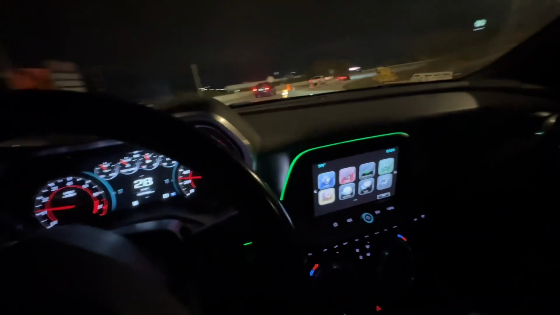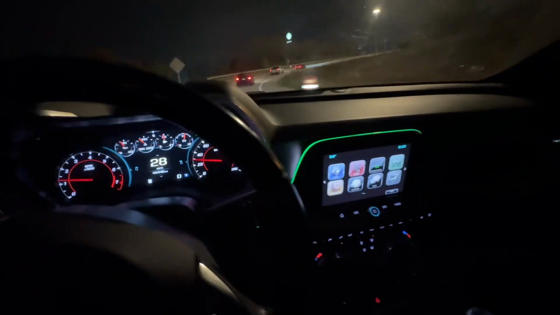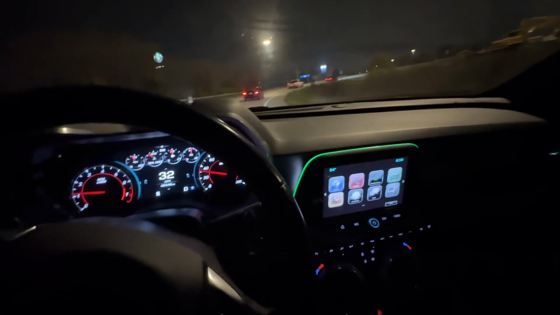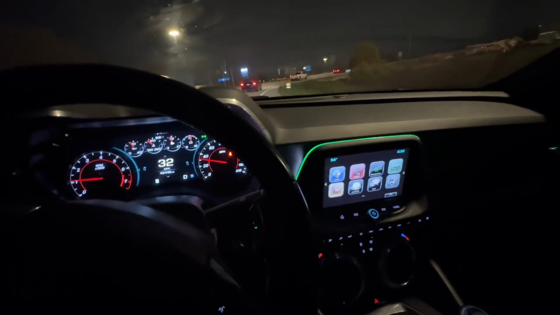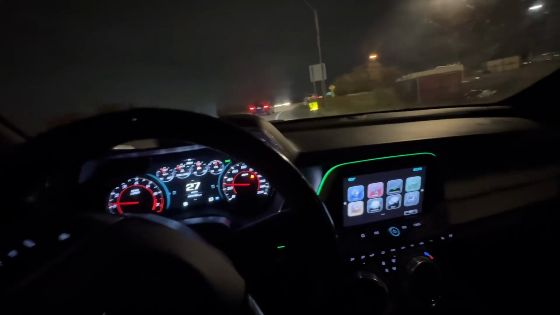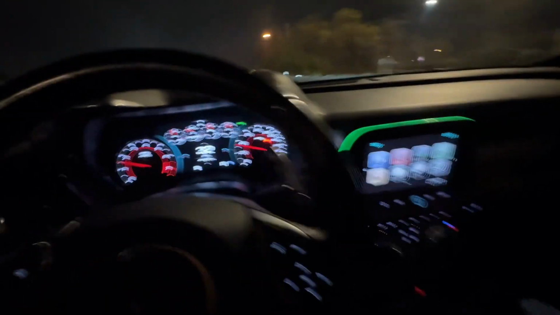Yeah, I took the completely wrong exit. I'm over here paying attention to y'all, I'm not even paying attention to the road. But as y'all can see, I'm in Columbus. That's where I stay at. But bro, I don't know if y'all see this too, but it's construction everywhere. You can't escape this construction.